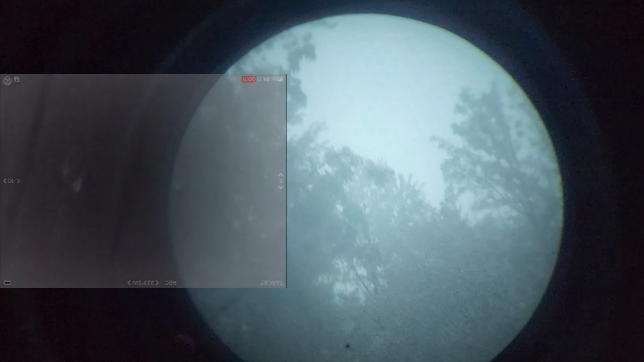This is a quick little shot to show you Armasight Sidekick versus naked eye side by side where I was walking, and then Armasight next to PVS14 where I'm walking, and then just straight naked eye where I'm walking.